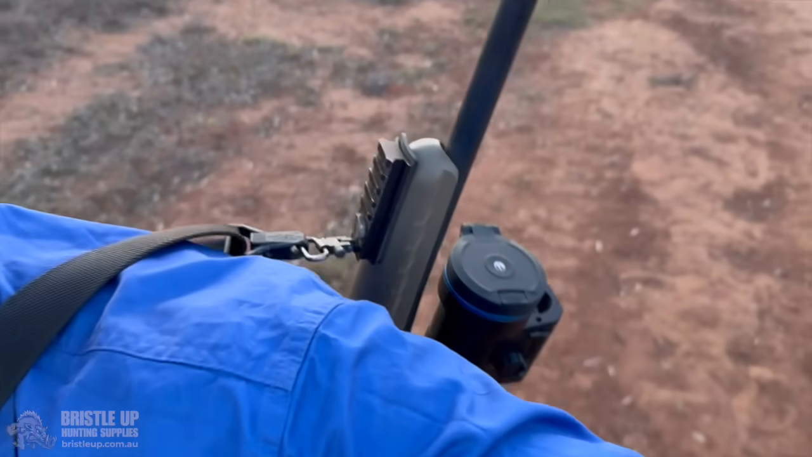I've got the rifle with me, got the Pulsar XL60 on the Ruger Ranch Gen 1 at the moment. So just walking down to go and pick up the truck. I unloaded the Viking. But anyway,